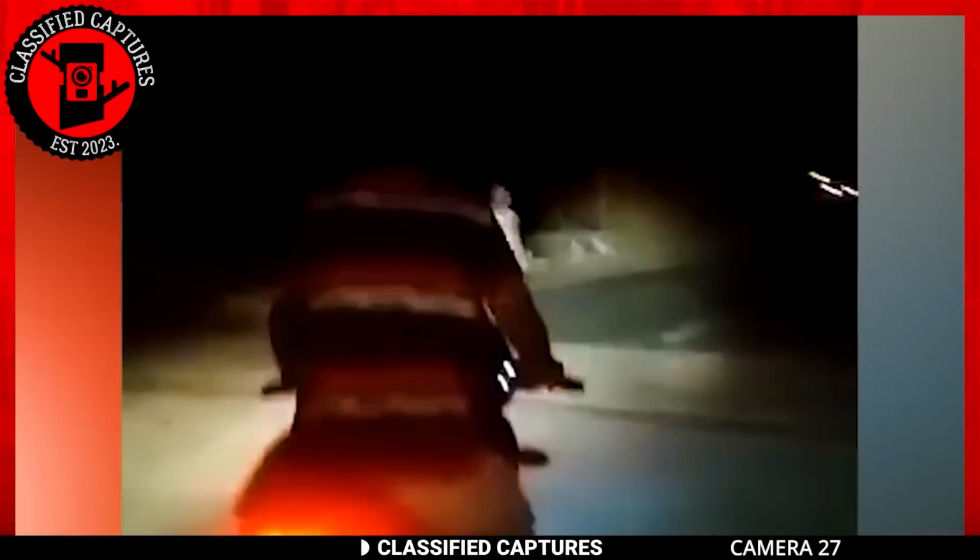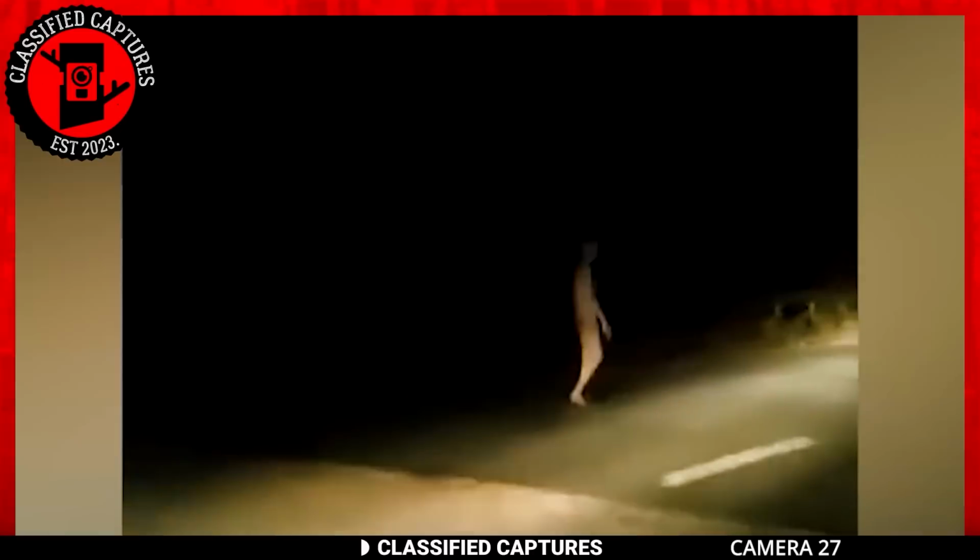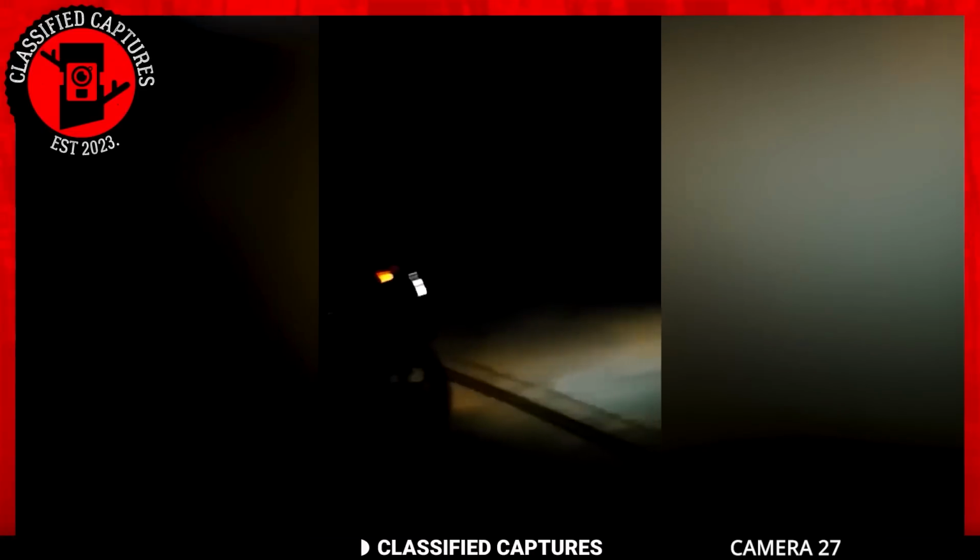With a pallid and ghostly complexion, the creature boasts elongated limbs, standing at an estimated height of around 5'9" based on the filming distance. As the footage unfolds, a captivating detail emerges. The creature abruptly turns its head backwards, a behavior often associated with depictions of extraterrestrial beings in popular culture. These actions only deepen the intrigue surrounding its nature and origins.